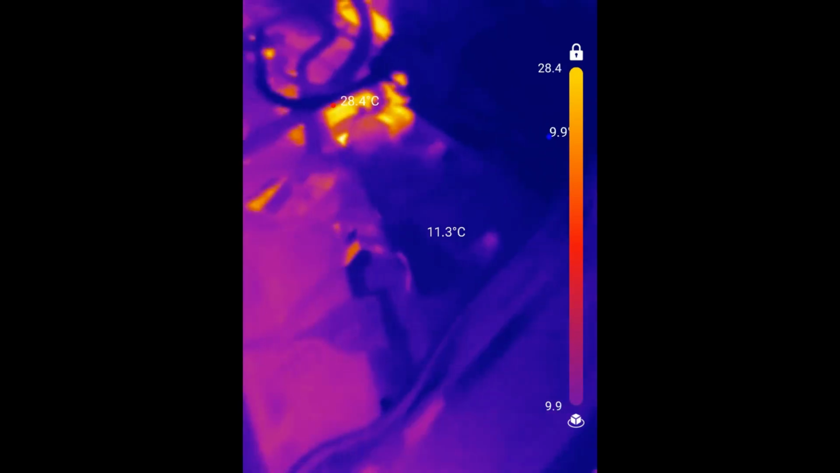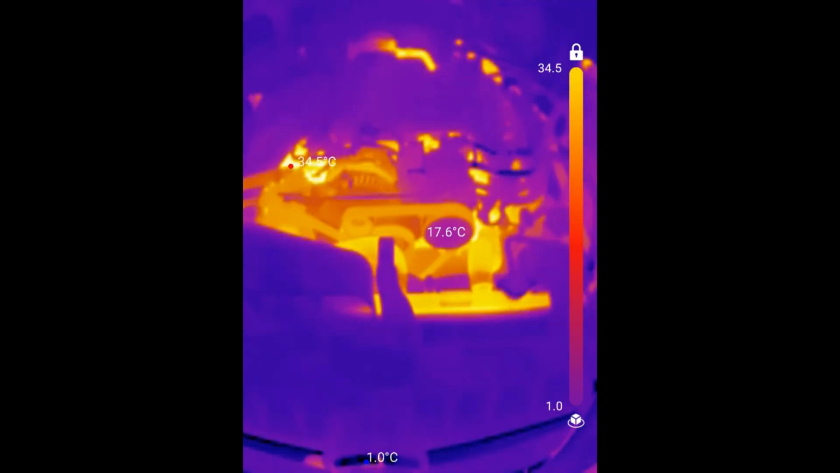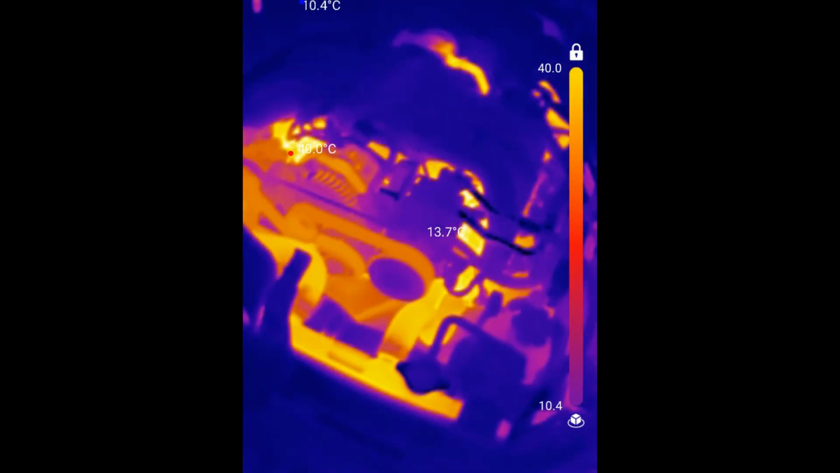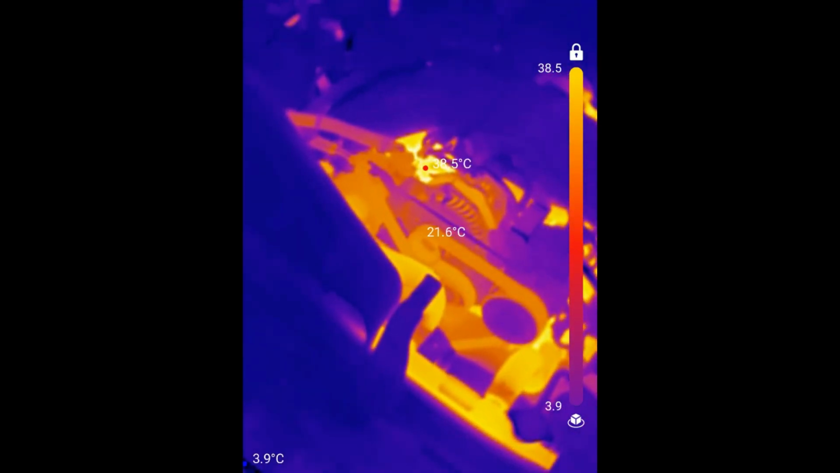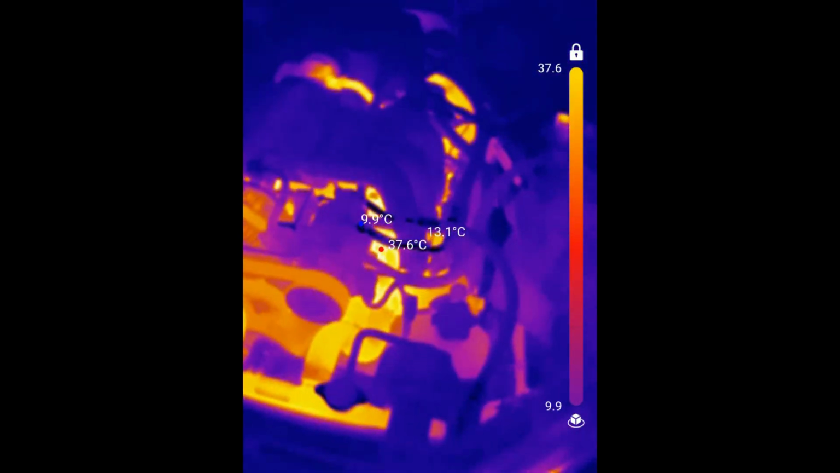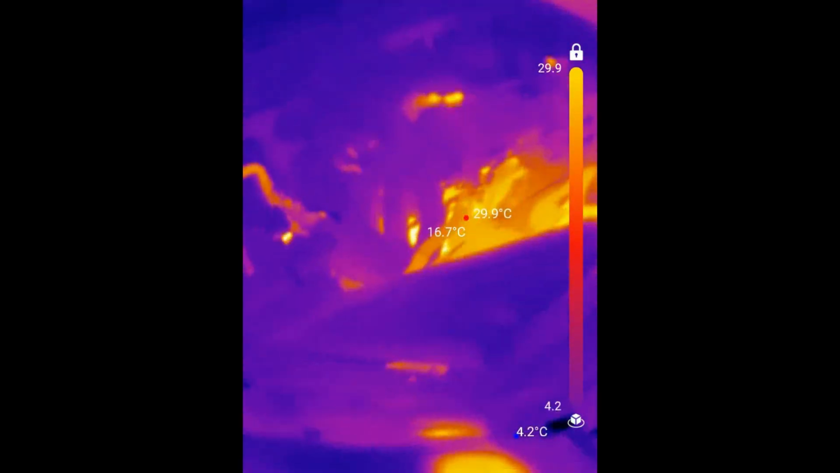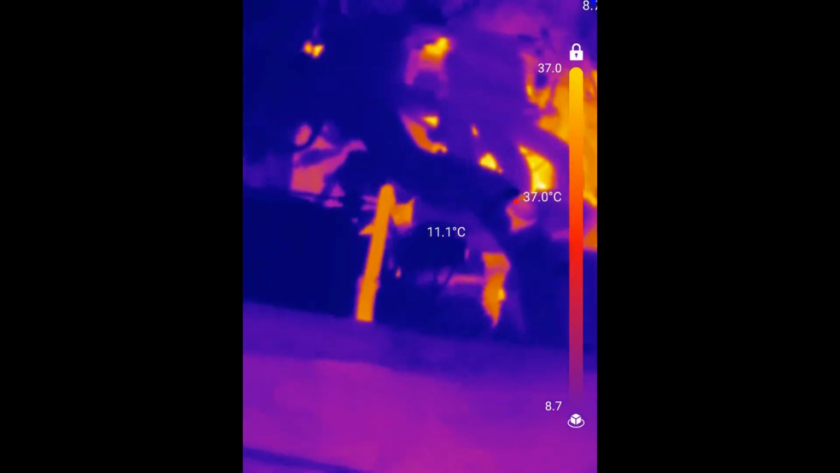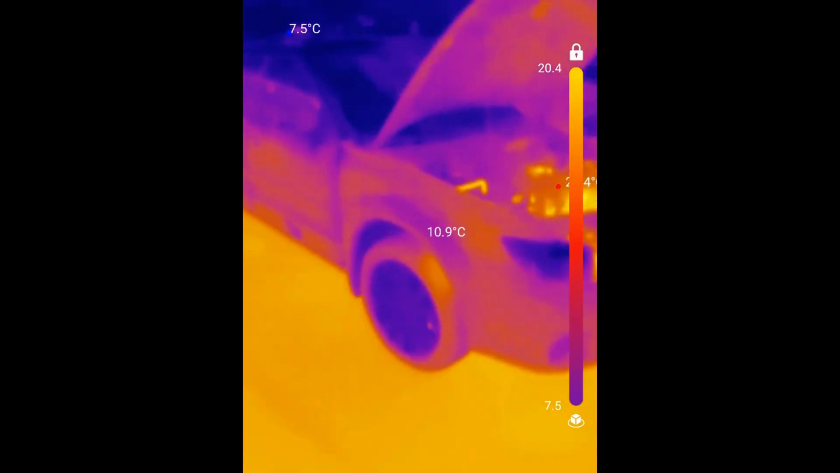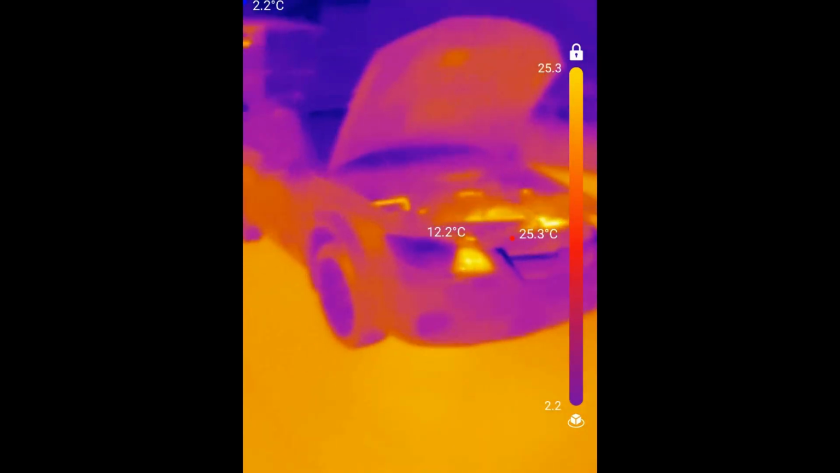Now let's see what's getting hot in the engine. Obviously, the exhaust collector. 38 degrees. It's morning, I just started it, so it's slowly getting warm. And you can pretty much recognize everything, right? That's how my car looks in infrared.